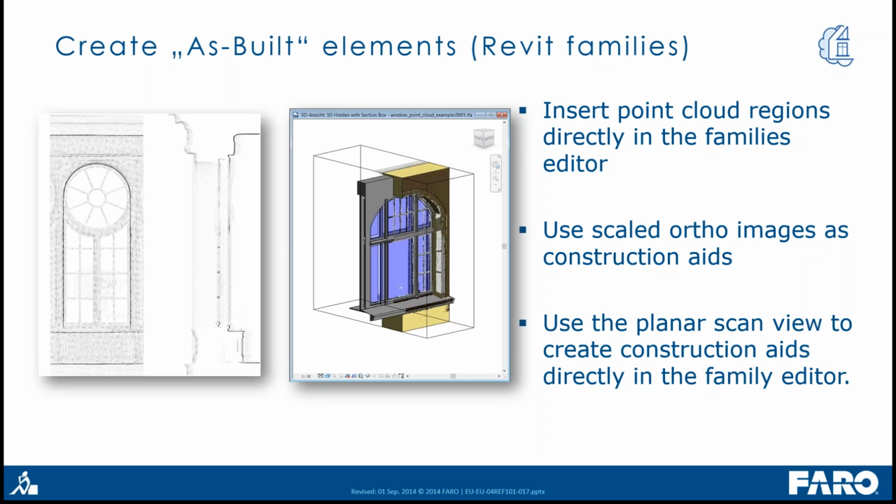And as a third option, and this is new with PointSense, you can create ortho images in the point cloud. You can see it here on the left-hand side. These are 2 ortho images of a window, and these ortho images you can insert in the family editor with the right scale.